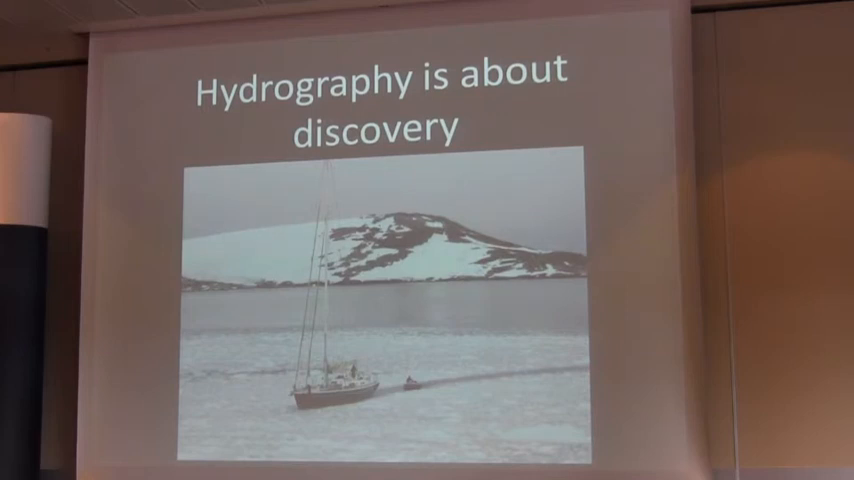But hydrography for all of us, it doesn't matter who you are, whether you're a government office or a private sector, hydrography is about discovery. What we did was about discovery in a really tough place. But everybody out there, when you're crossing a piece of chart that hasn't been well surveyed, every data point that you're collecting is valuable and you are actually discovering. Because hydrography is exciting. It really is, to me, quite a sexy science.